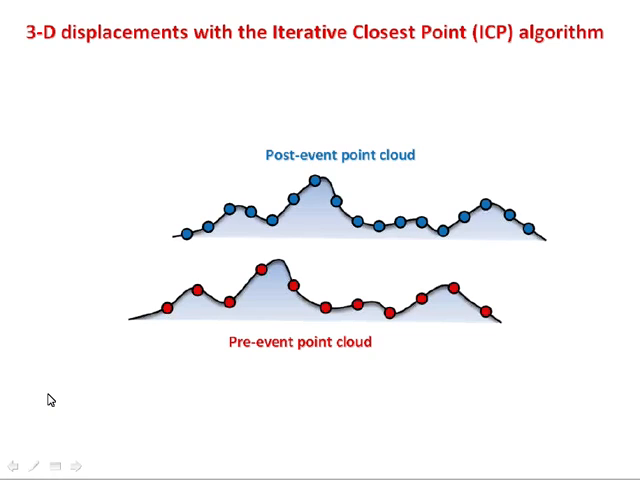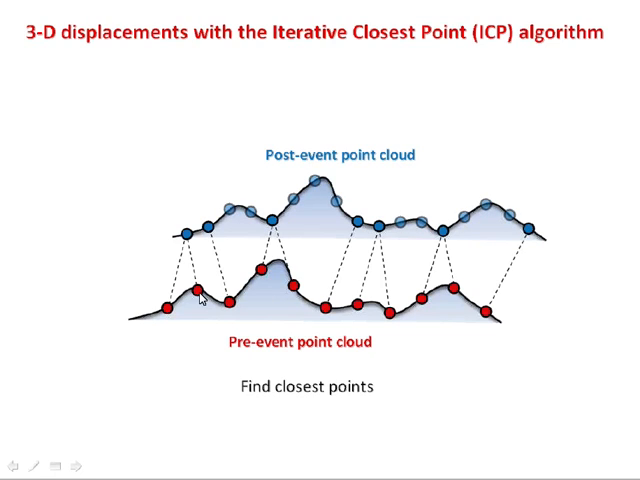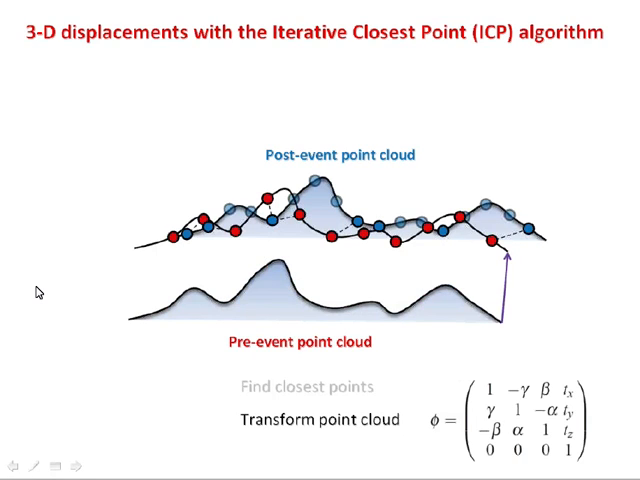You basically find the closest point to each point in the pre-event point cloud. And then you find the transformation that minimizes those distances. So I'm going to drag these red points so that they're as close as possible to their closest blue point. And we do that with a rigid body transformation. So it's a translation, Tx, Ty, Tz, plus a rotation, alpha, beta, and gamma rotations around the X, Y, and Z axes. That's the closest point part.